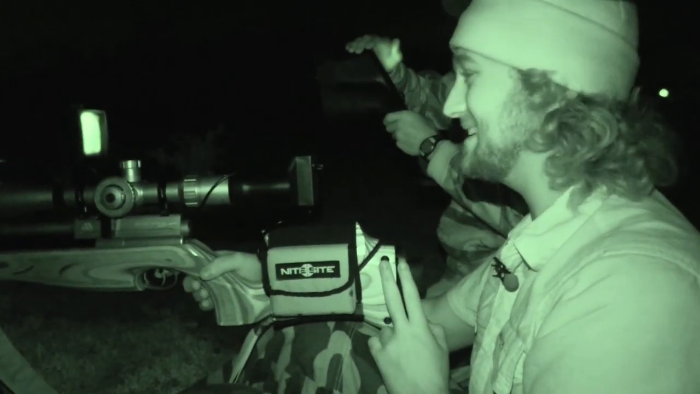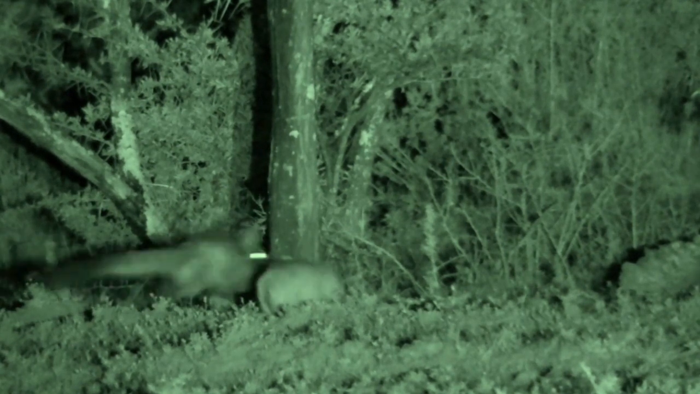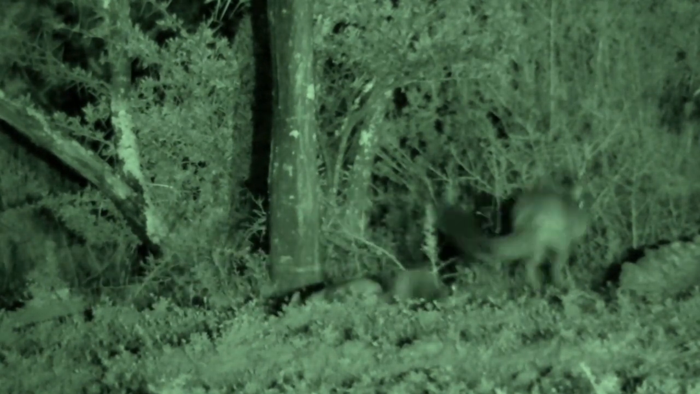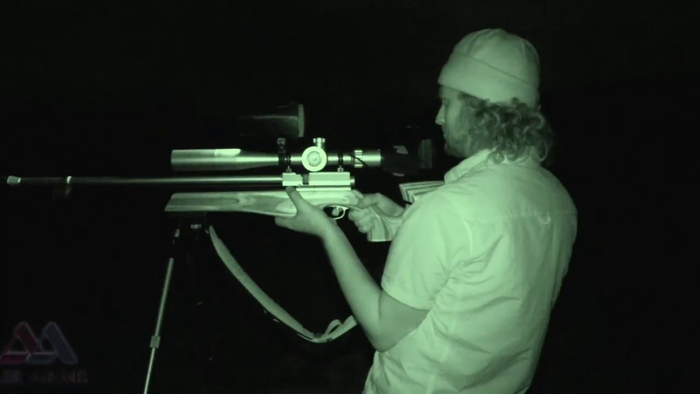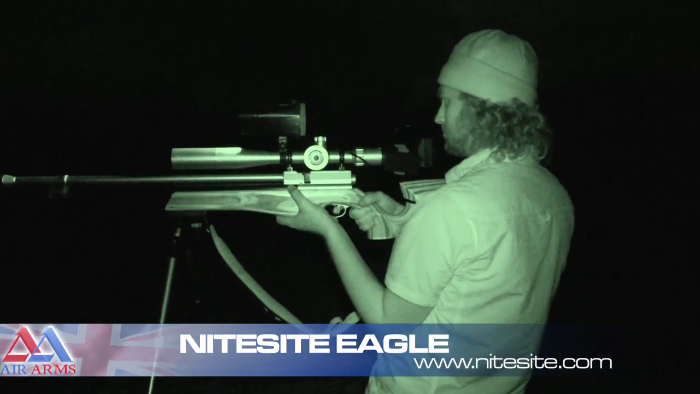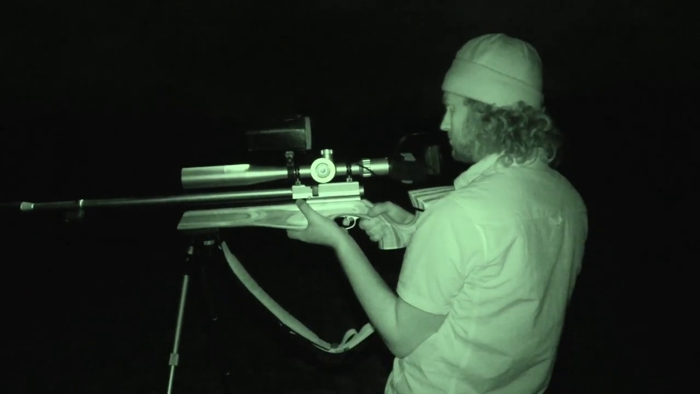Absolutely nailed that shot. This shot was probably about 45 meters, but I hold over perfectly and place the shot right where I want it. It looks like the field is empty, but we decide to scan around one more time before heading off, and what do you know, we spot a pair of eyes looking right back at us.